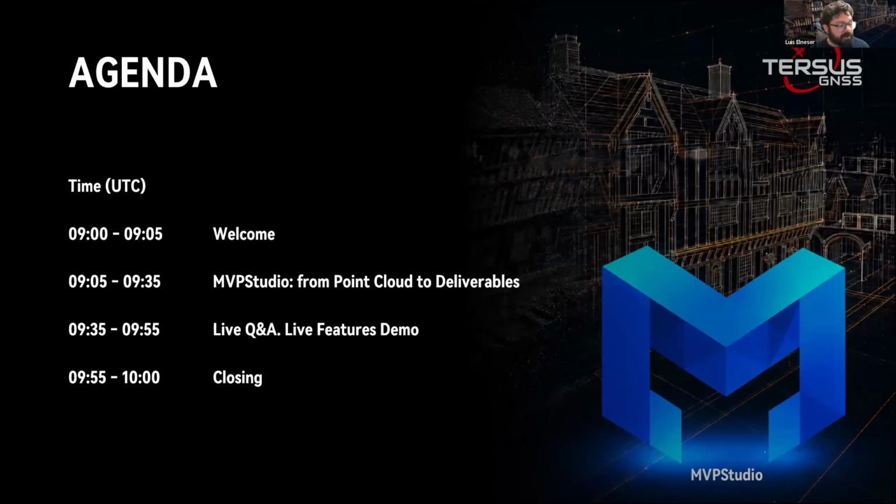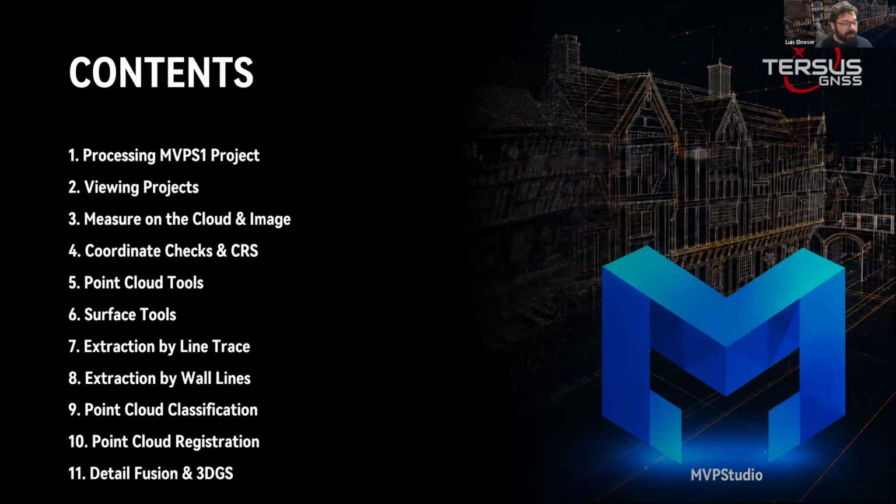Today we'll go through what seems like a large list of features from MVPStudio, but they're all gathered in 3 different modules. The first is the project section, which is importing MVPS1 data, processing, viewing the project, and then viewing any point cloud data in the environment, making measurements on the cloud and the image. Those are the basic viewing tools.